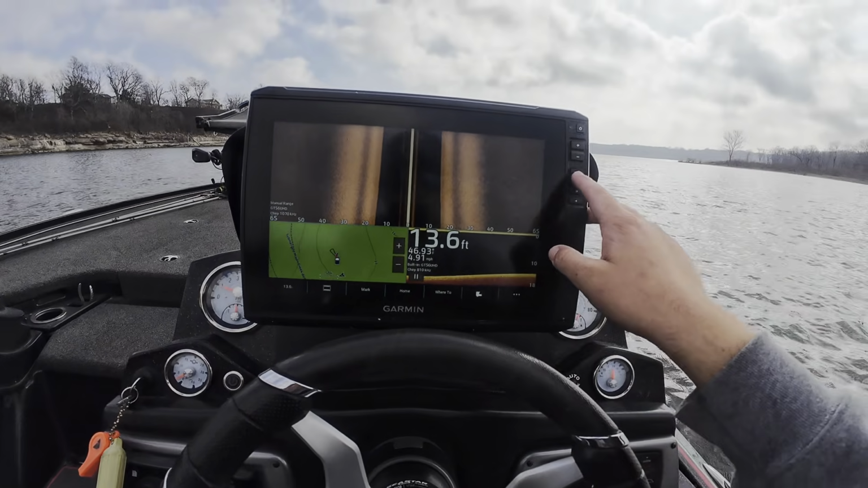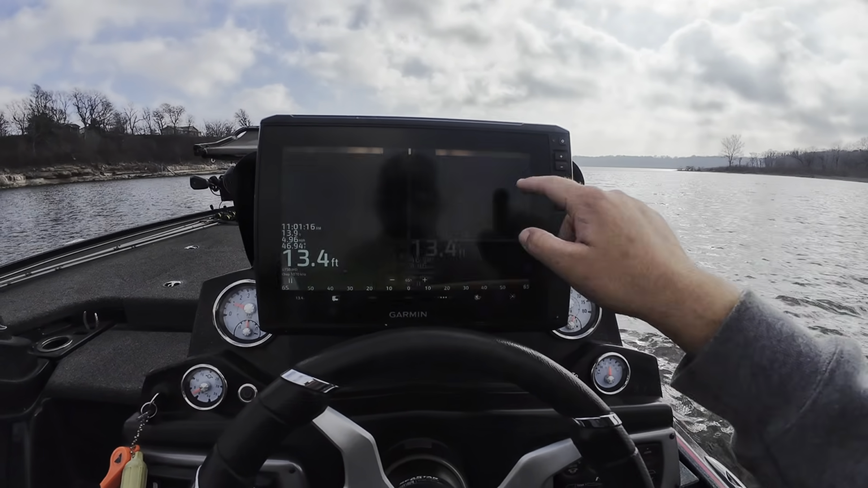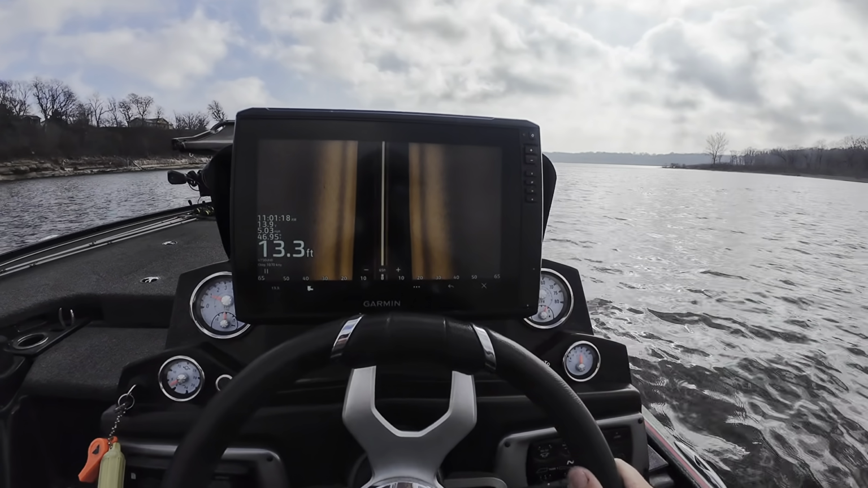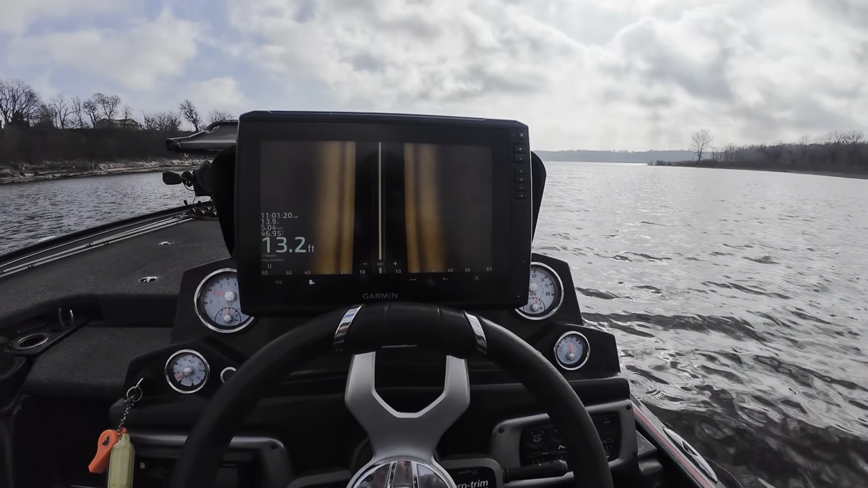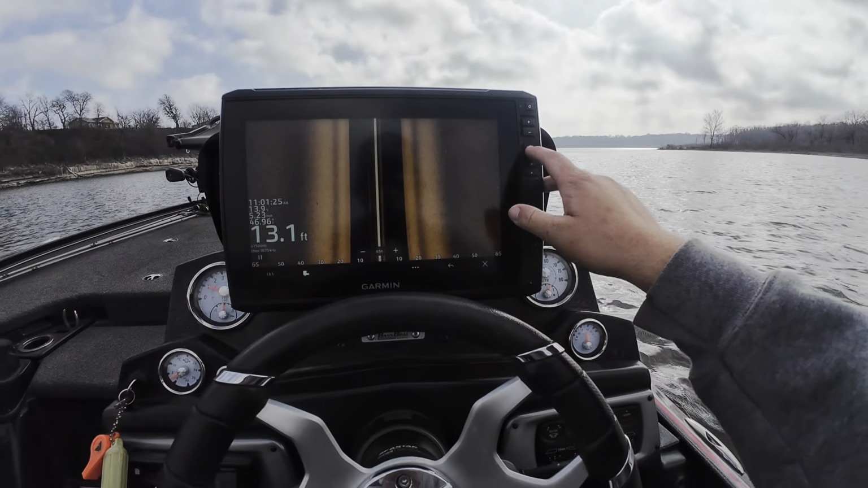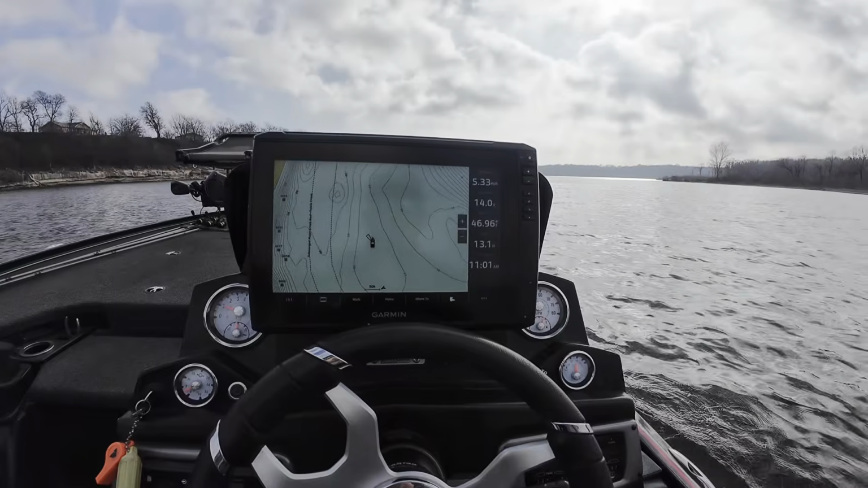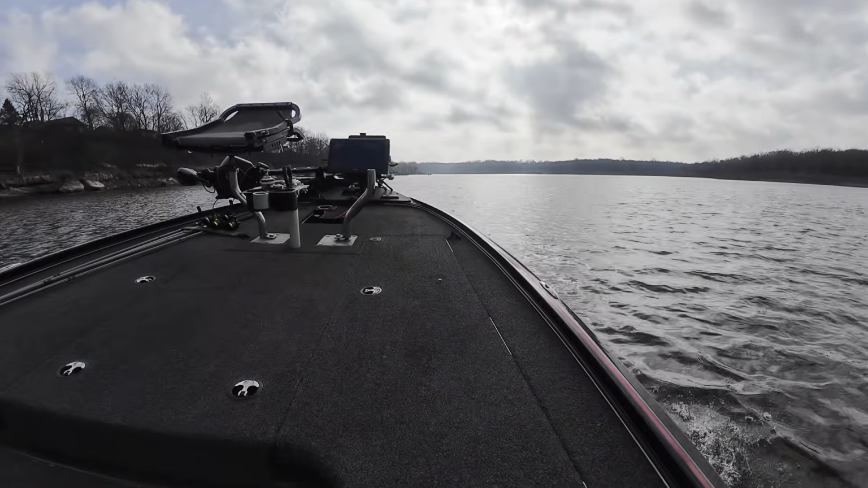So now, when I bought the 16, I bought the bundle with the GT56. So now I have much better side imaging. I had the GT54 before. So now I got the 56, and the clarity is unbelievable. It's a crystal clear transducer. So my side scan and down scan is going to be a lot more detailed now. So let's get on pad and let's get to the fishing hole.